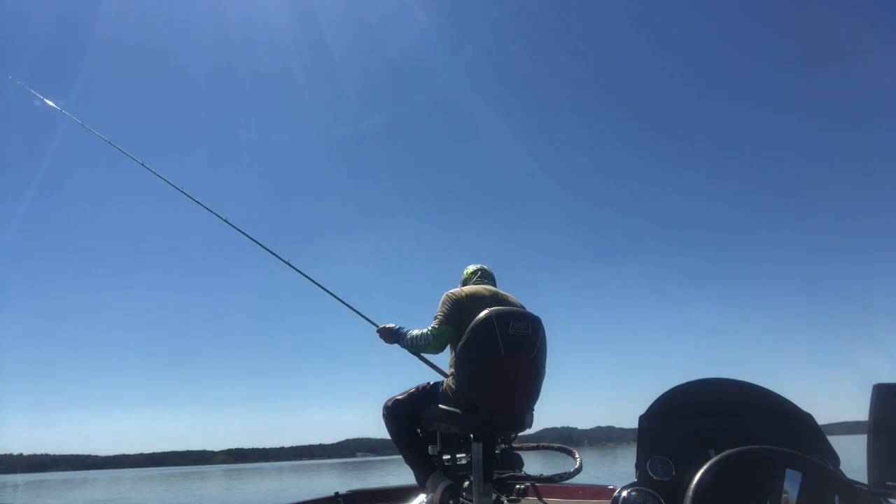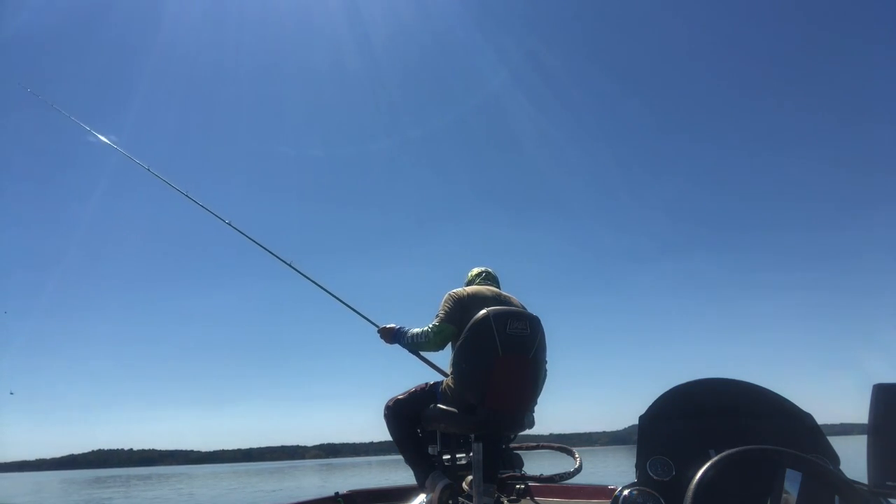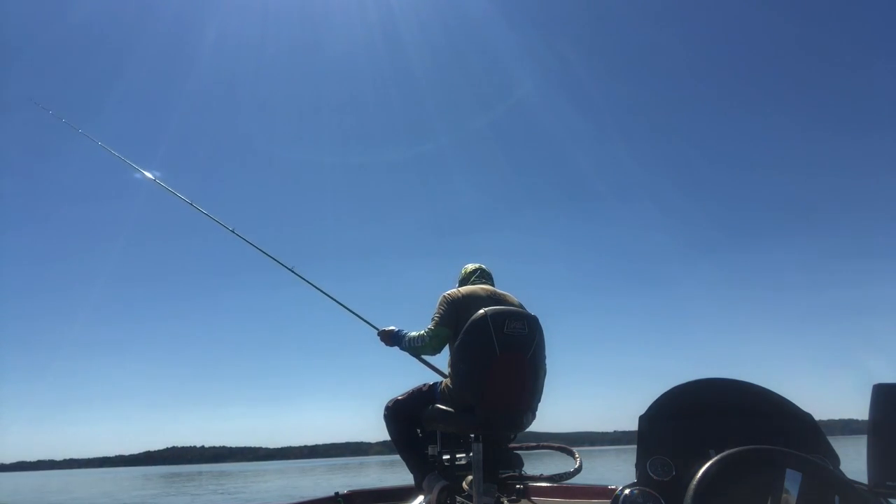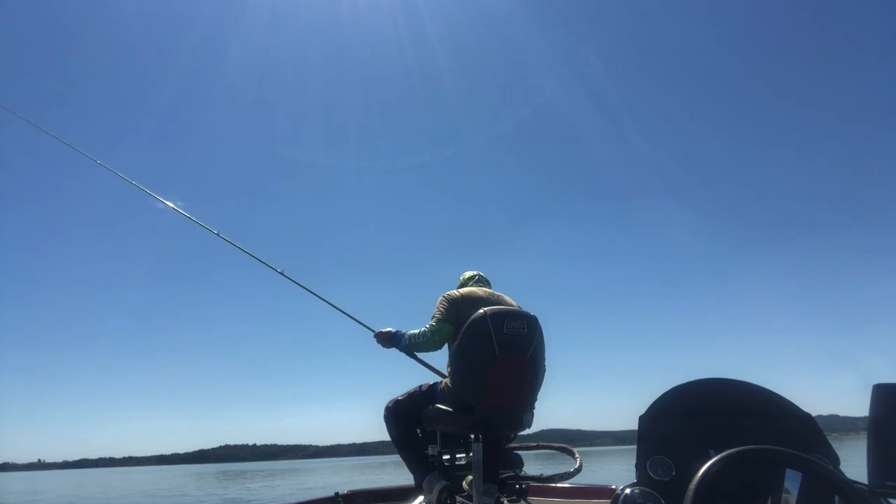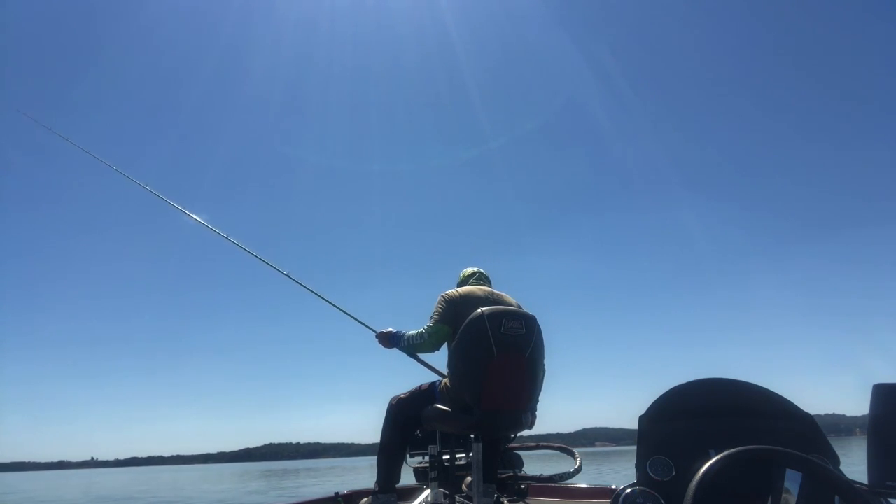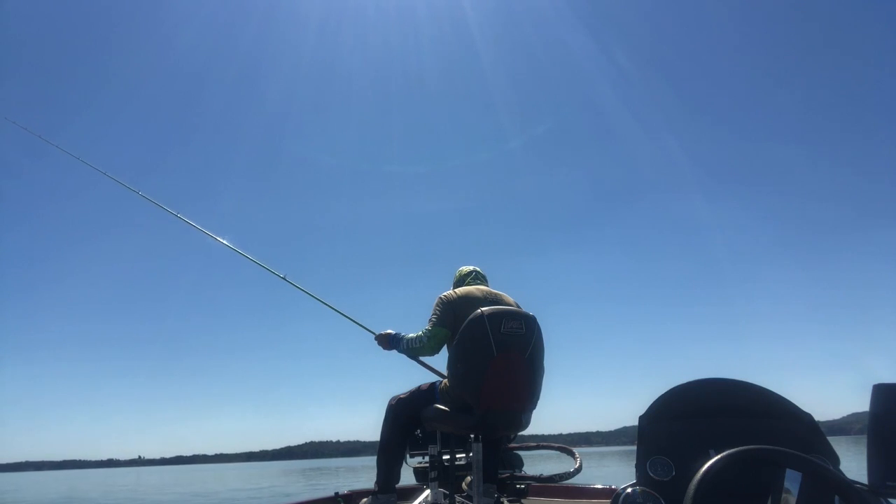I'd hit 100 stumps a day, not spend a lot of time there, just go around it, and they all pretty much have fish on them. I'd catch a fish or two, then swap color, and catch another fish or two off the same tree.